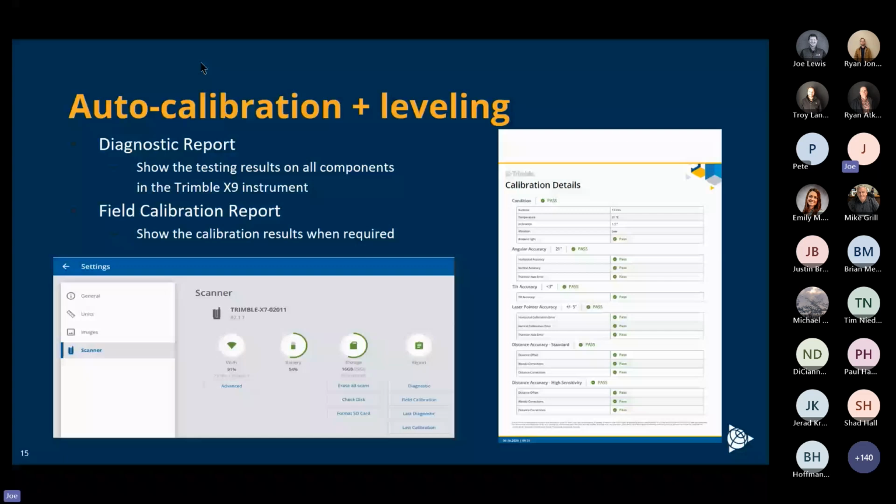This will result in no service requirements on the unit. There's not a schedule for any service. You do not need to send it in once a year. It costs nothing to do this. There are lights at the bottom of the scanner, and if they turn red and stay red, then you might want to give a call. But other than that, there is no service schedule for the X9 instrument.